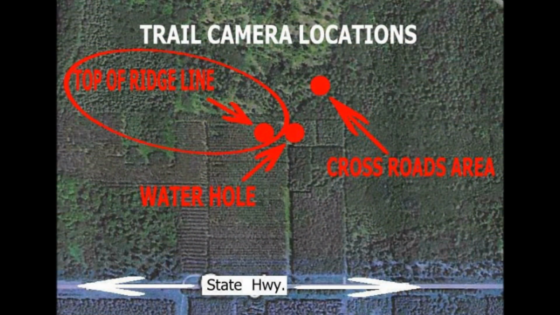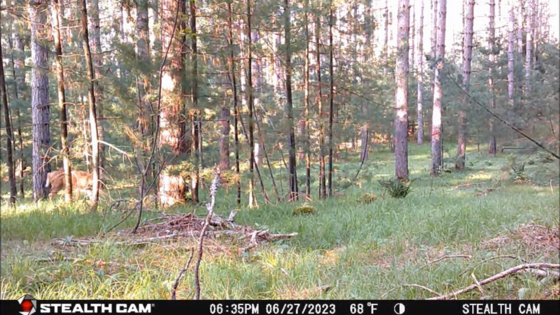Now, let's keep this trail cam video review going. Let's take a look at the area that had the second most videos on a trail cam, which was at the ridge line just west of the waterhole. The first activity at the ridgeline trail cam started at 6:35 p.m.